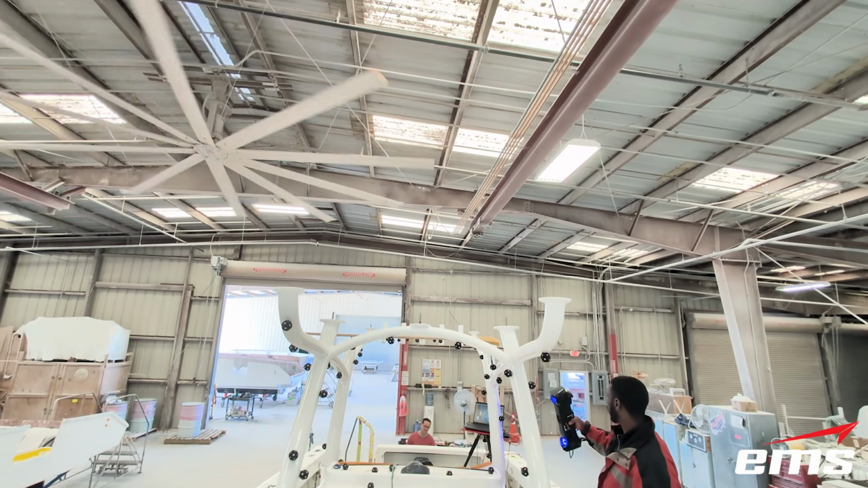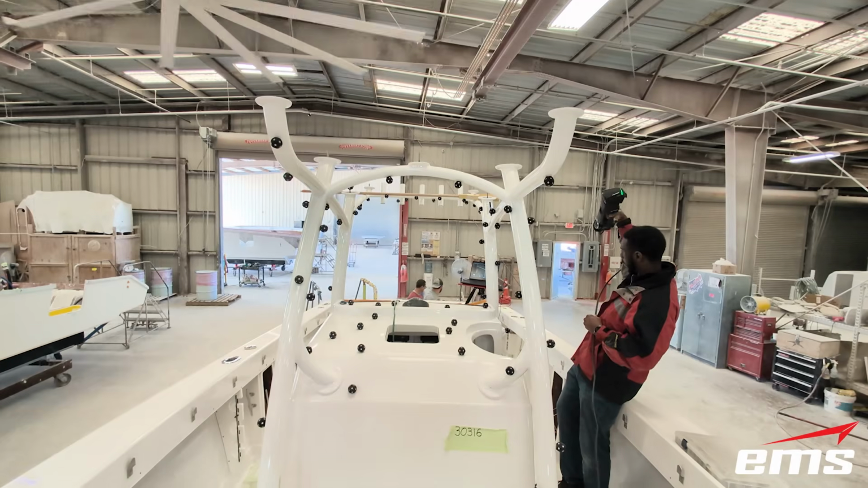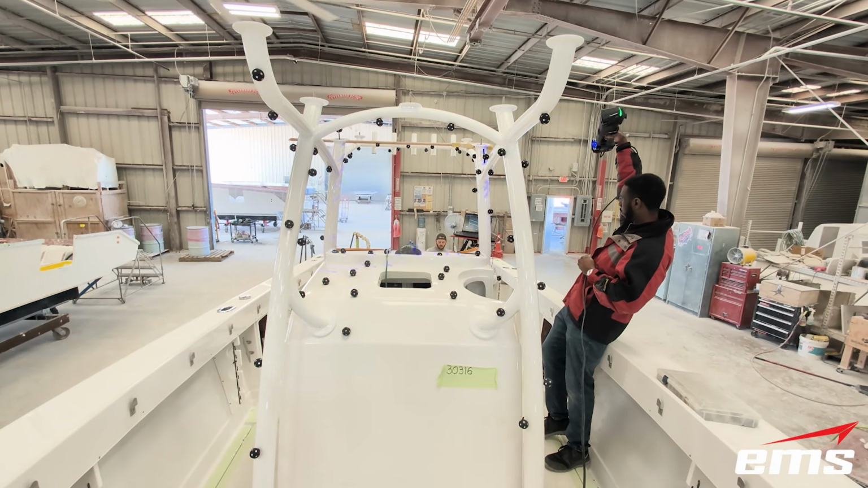For this boat here, it didn't have the actual top on it yet. It was still being manufactured. But you can see we've put spheres all over the console and the actual tube structure.